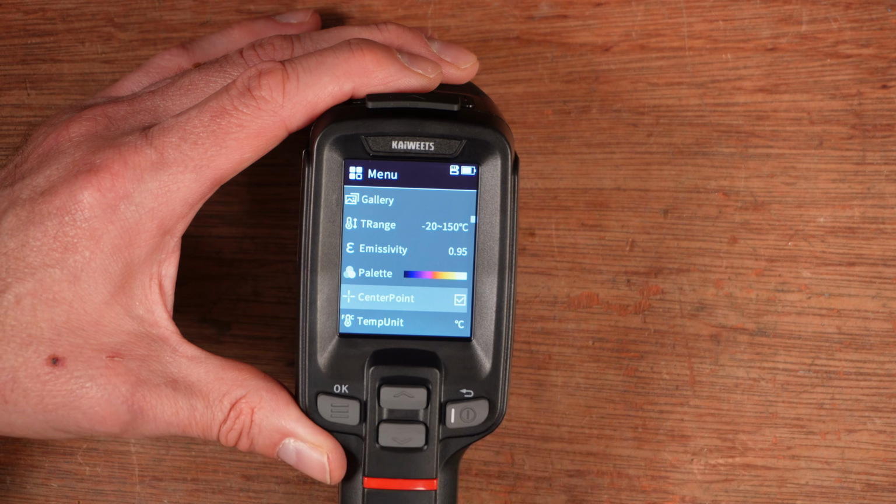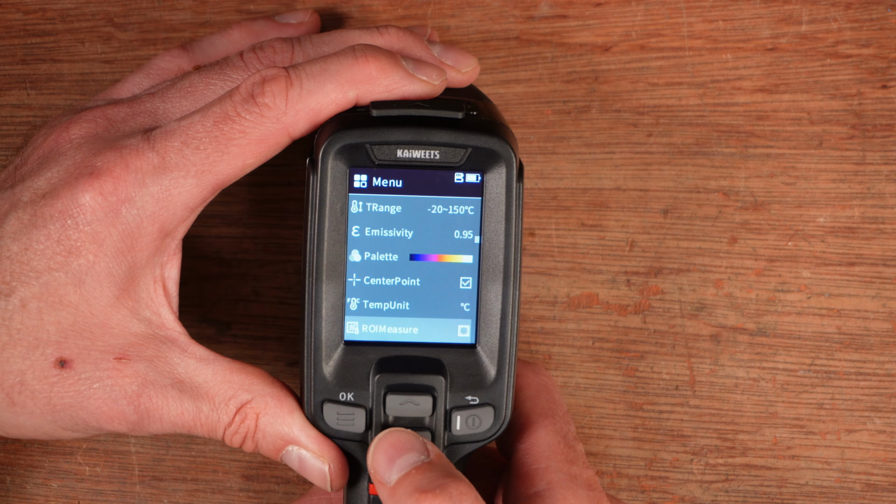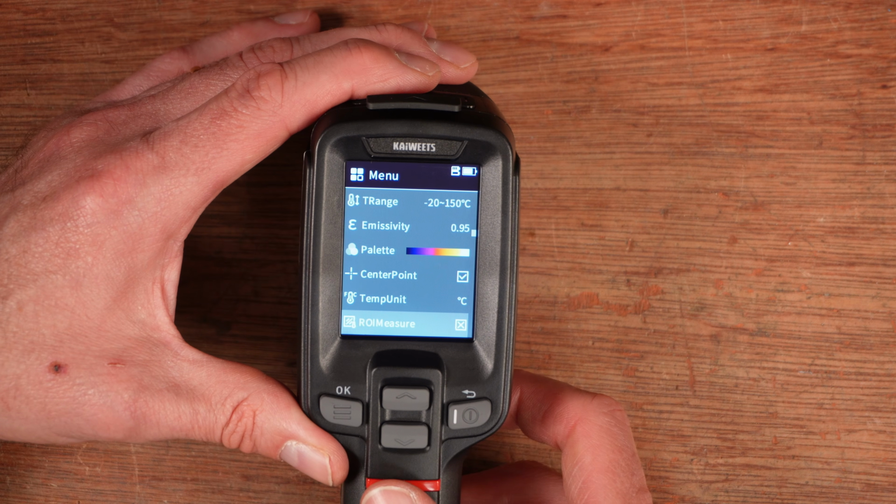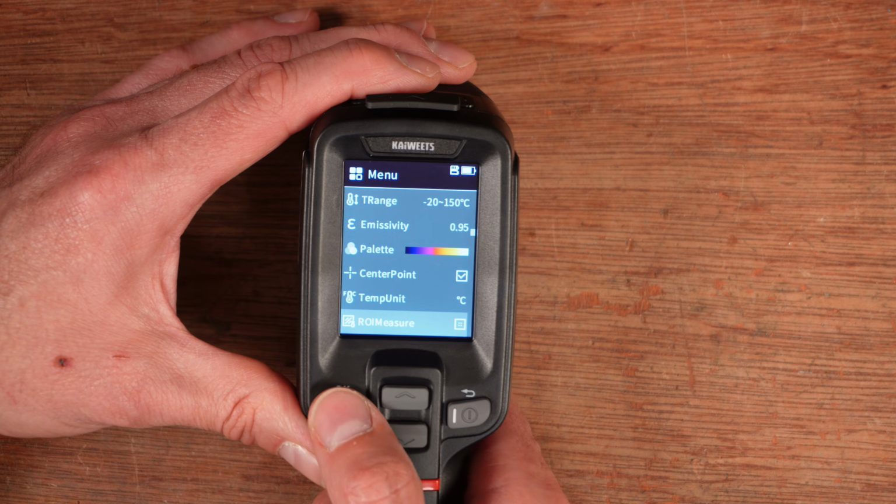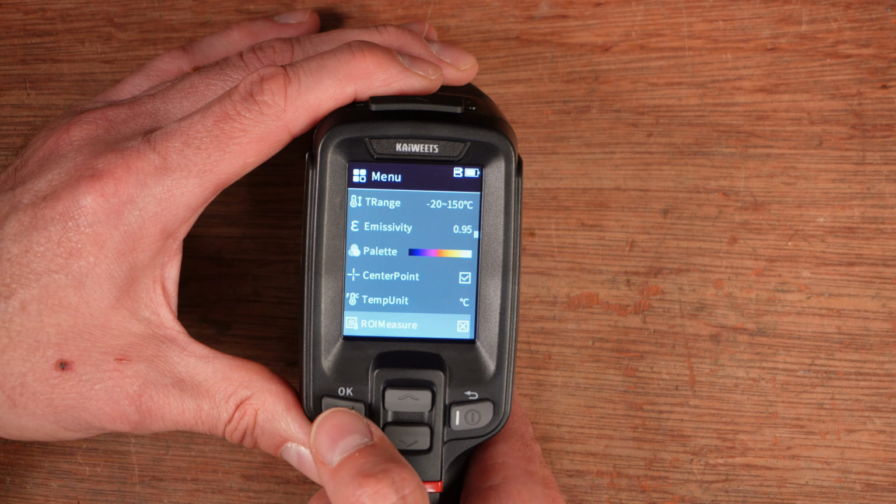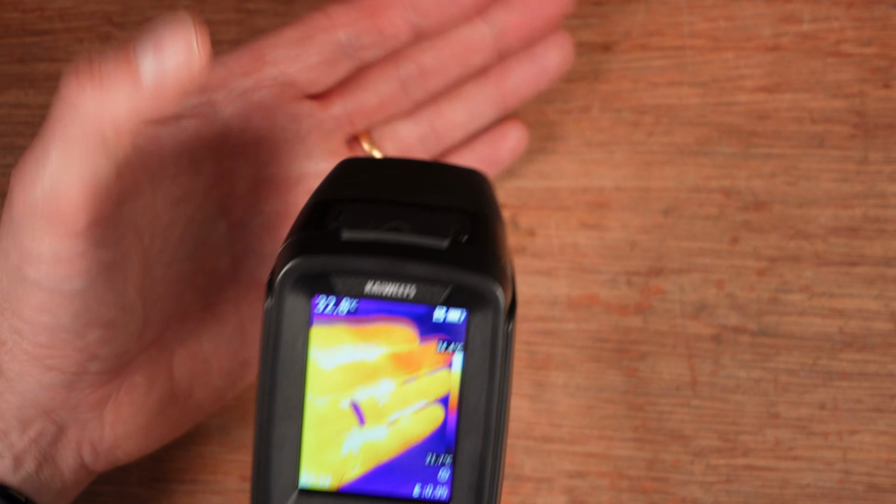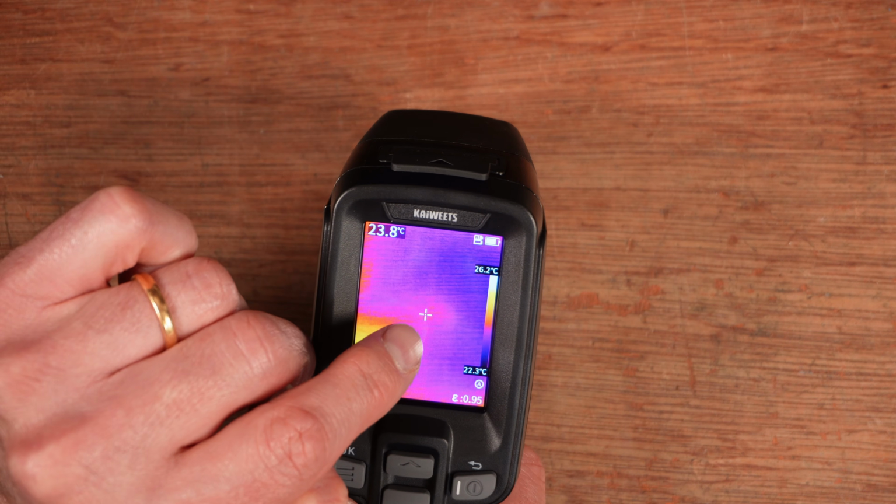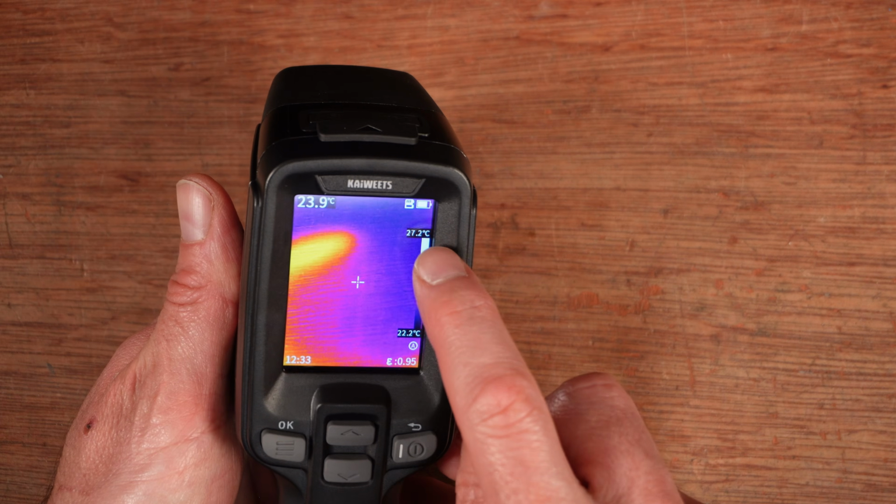I like having a center point because I like to be able to point to the thing, but there is actually a laser as well, and you can have Fahrenheit or centigrade if you are from different areas. Now this one, ROI measure, if I've got that set to off, there's a little lag on the menu, and I'll go in here, so that will actually just give you, up here in the top left, the temperature of the center point. It also gives you the range of temperatures here, so the lowest temperature is here and the highest temperature is up here.